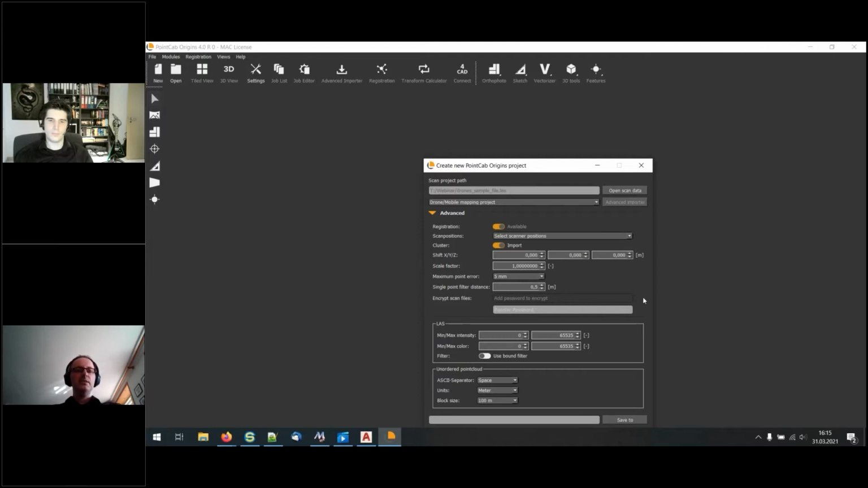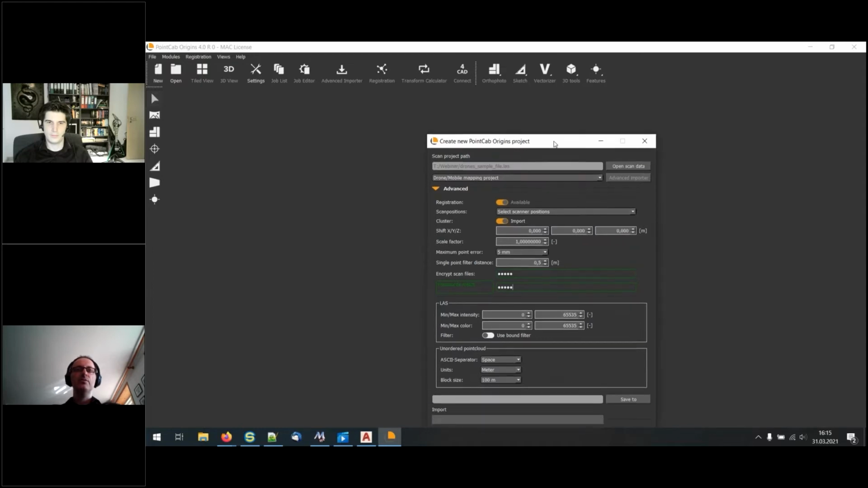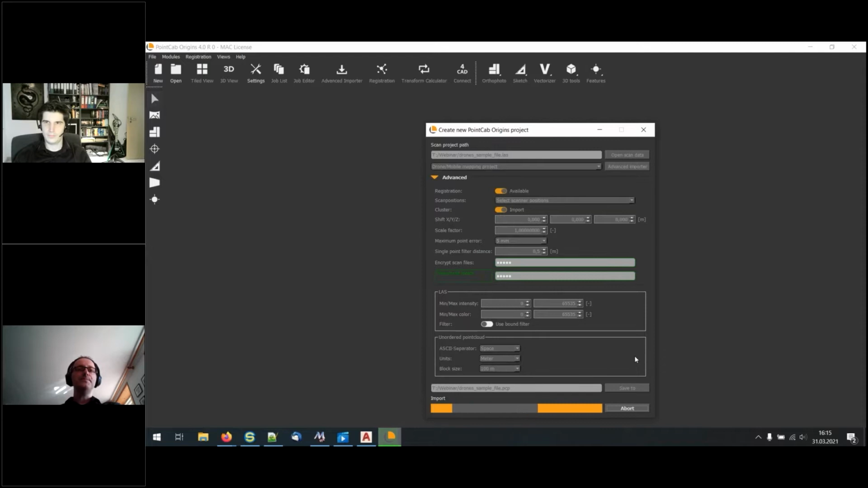You need to have at least 4 letters for the password, and I take 5 now, and you have to match them, of course. And then I say save and import this project. So now the LSD files are created and also encrypted automatically. And after the import, the project will be opened automatically.